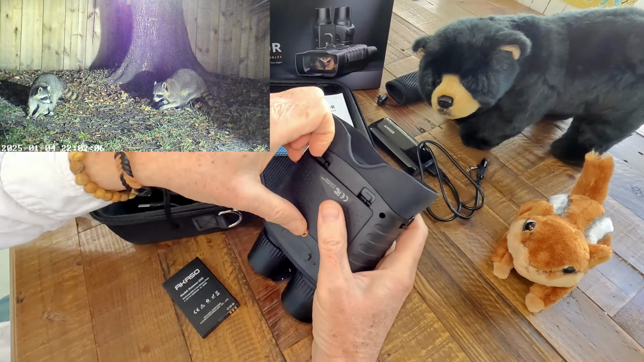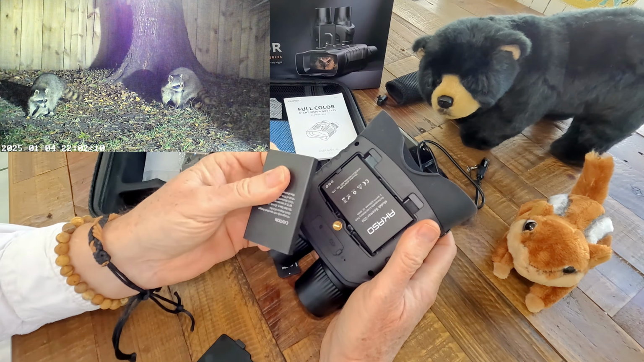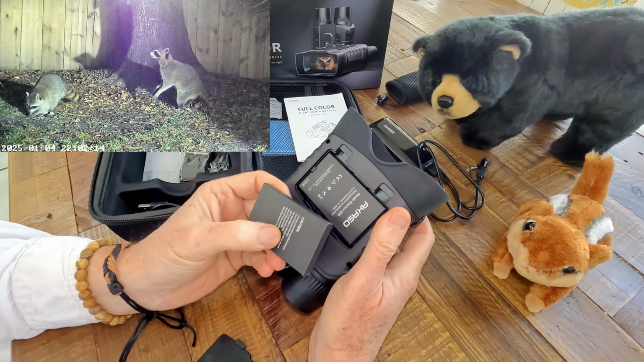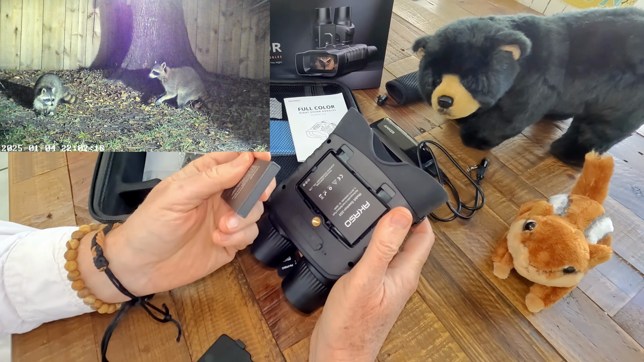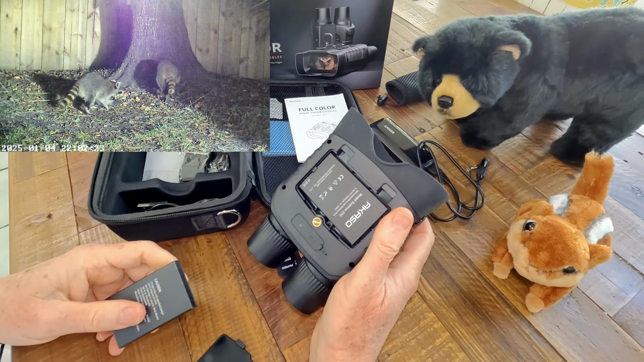They're well made, and they come with 2 batteries, which is a plus. 2 small batteries, and the batteries here actually have really good staying power. I've recorded continuous video for over 2.5 hours on 1 battery, and it held up. So having 2 batteries is really nice. And they're smaller and compact batteries, so again, they take up less space. They don't weigh as much.